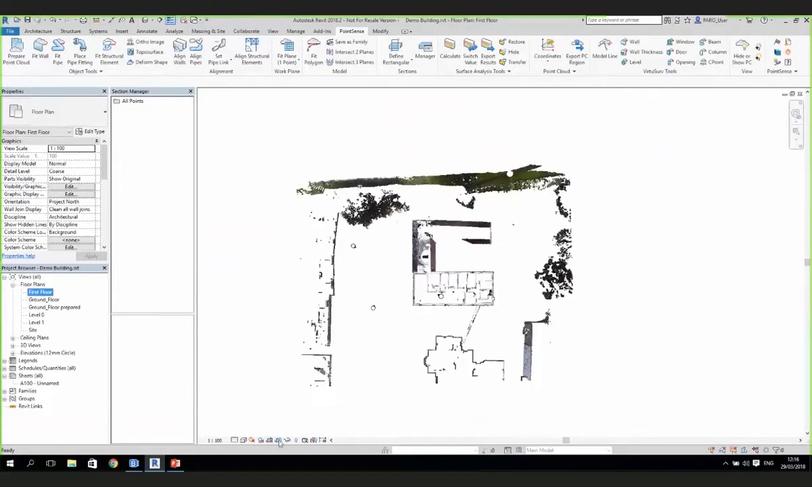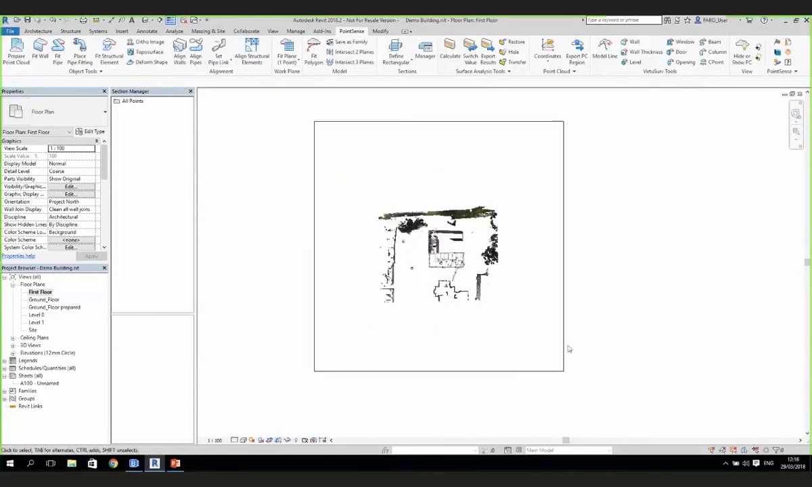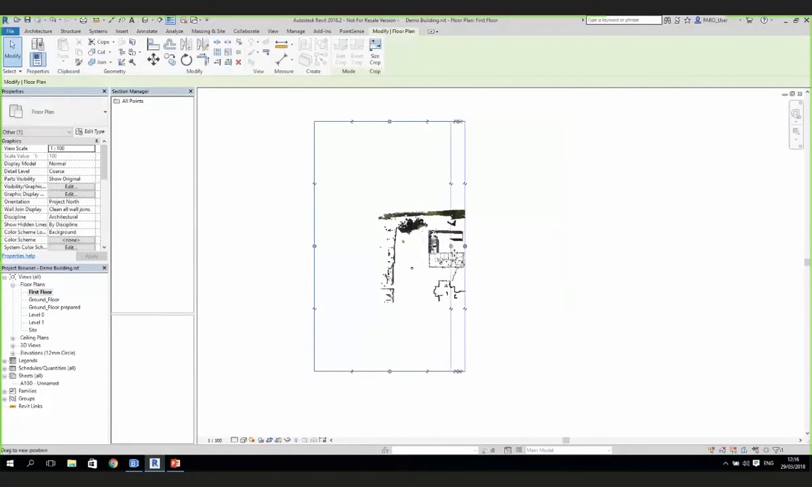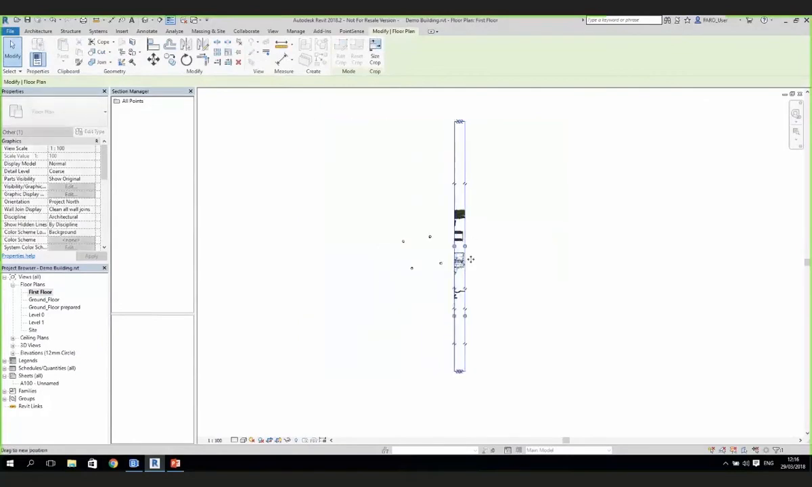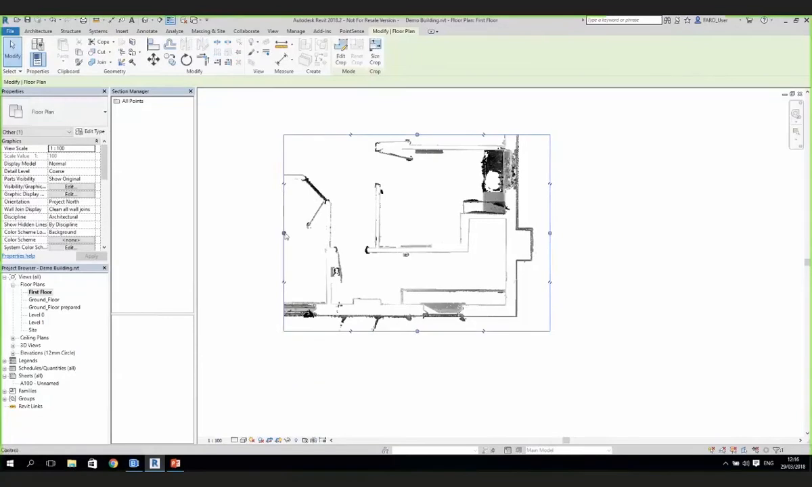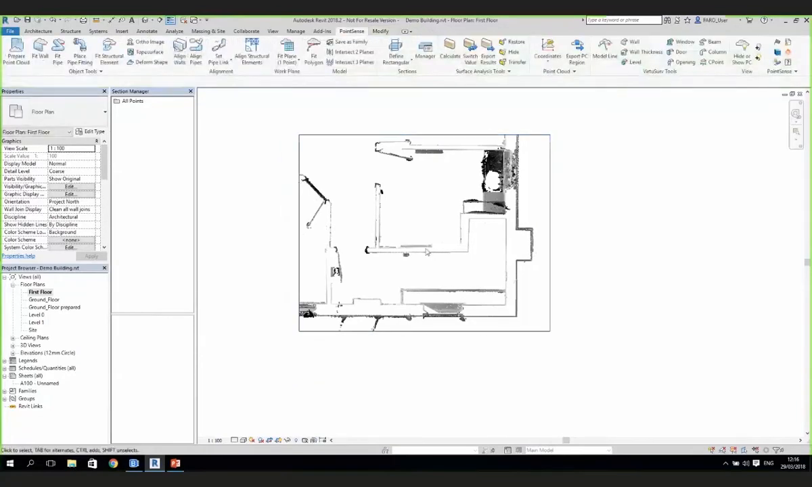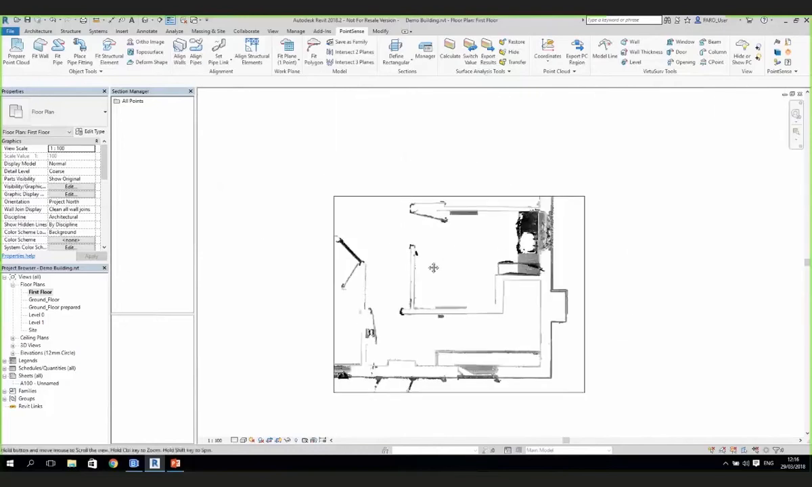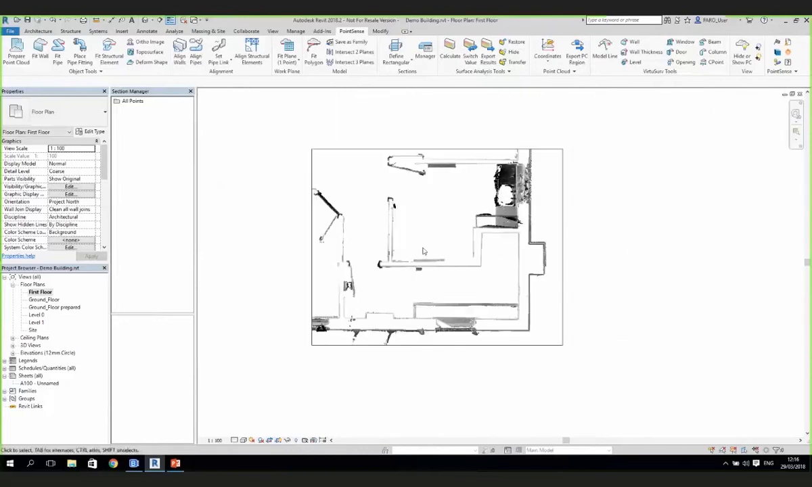But if I first of all just show my crop region on here, I'm going to crop down this view to show you how that prepare point cloud tool works. We don't want to run the full point cloud, and I have done one on the ground floor as well just to show you. If we crop down this view, you can see we obviously have little bits of noise around this point cloud, which could make it a little bit more difficult to model. So I'm going to go to this left hand side and run this prepare point cloud tool.